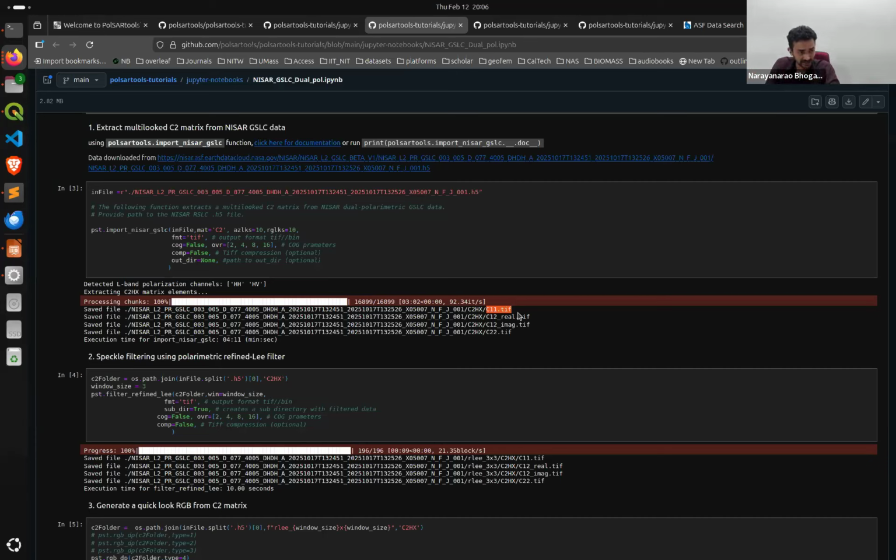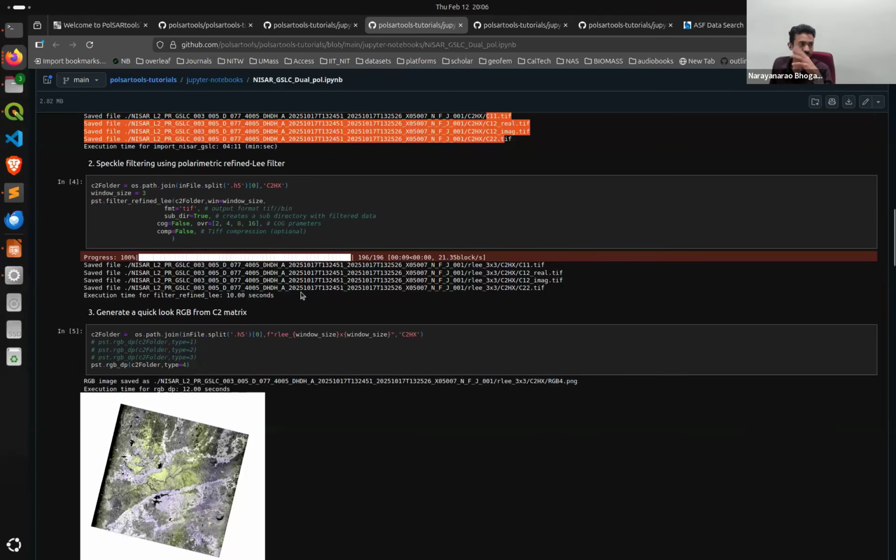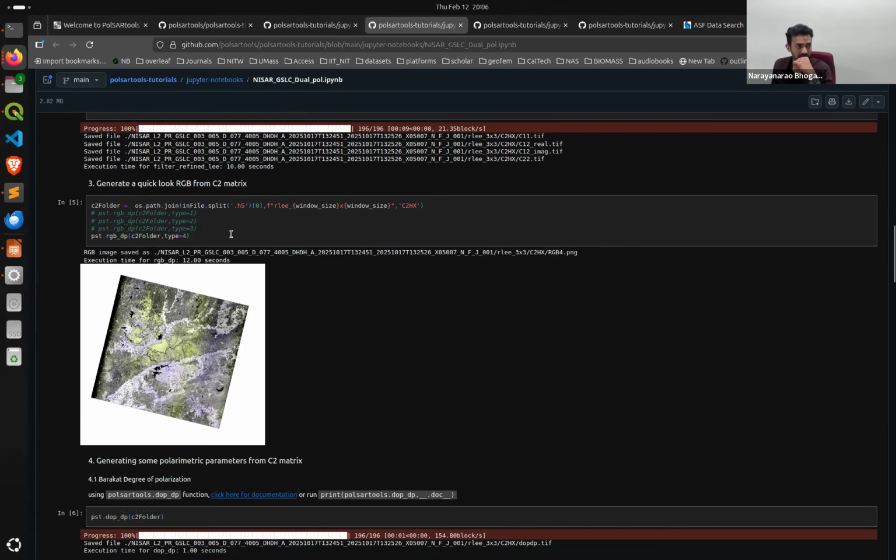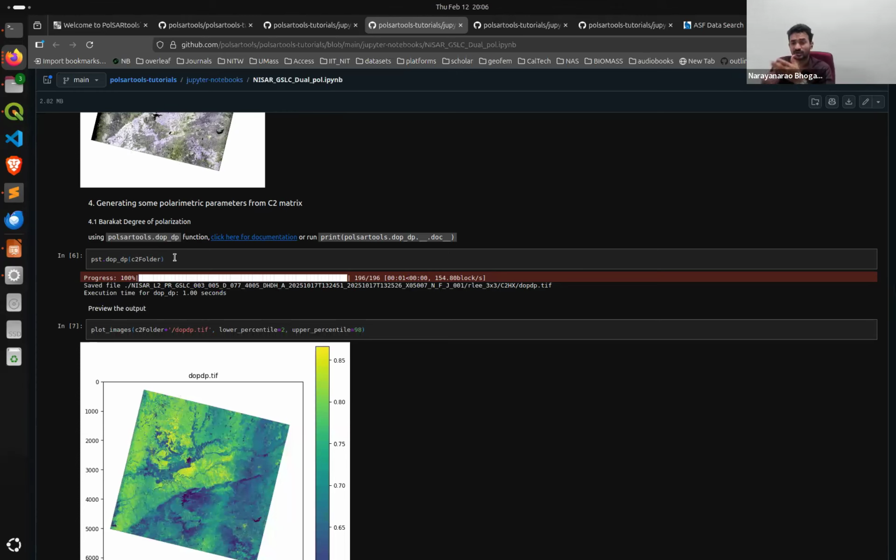So you can generate a C2 for any dual polarimetric SAR data, but that we need to include in the function, so that from here the rest of the flow is independent of sensor. You can use this C2 for speckle filtering, which is usually used to suppress speckle on a SAR image, and generate some quick looks, just to see a false color composite of it. Then you can do some polarimetric analysis like degree of polarization or vegetation indices.